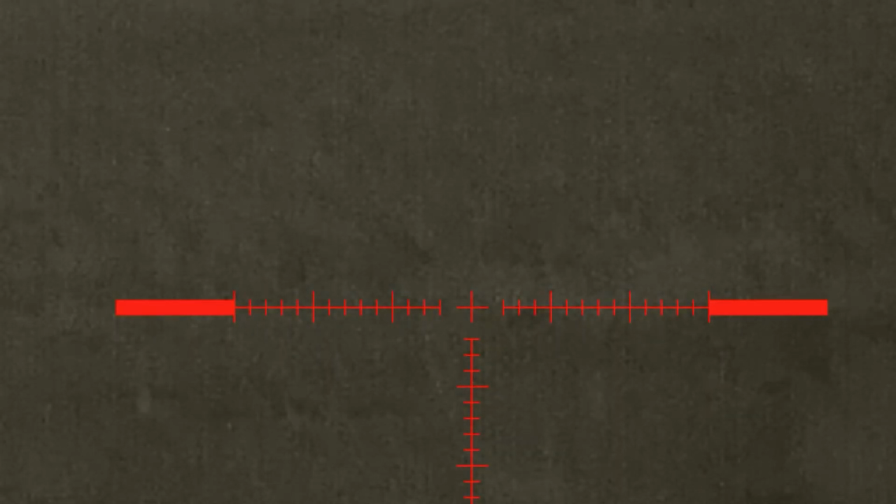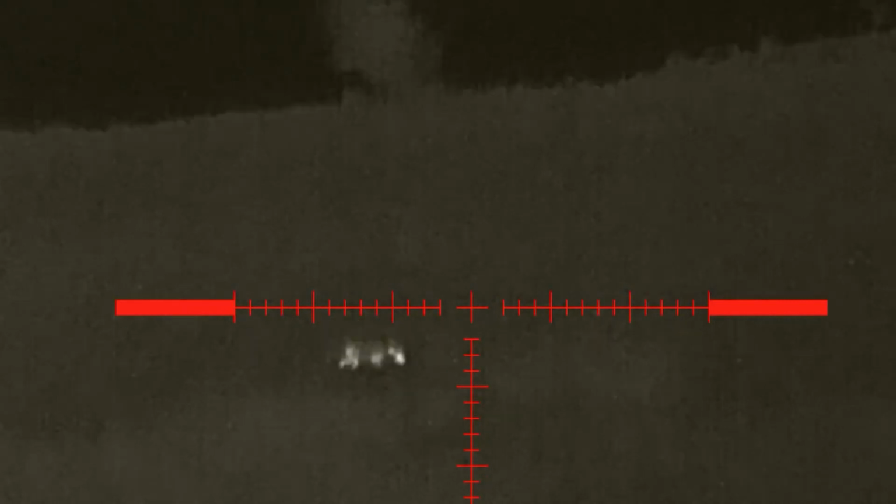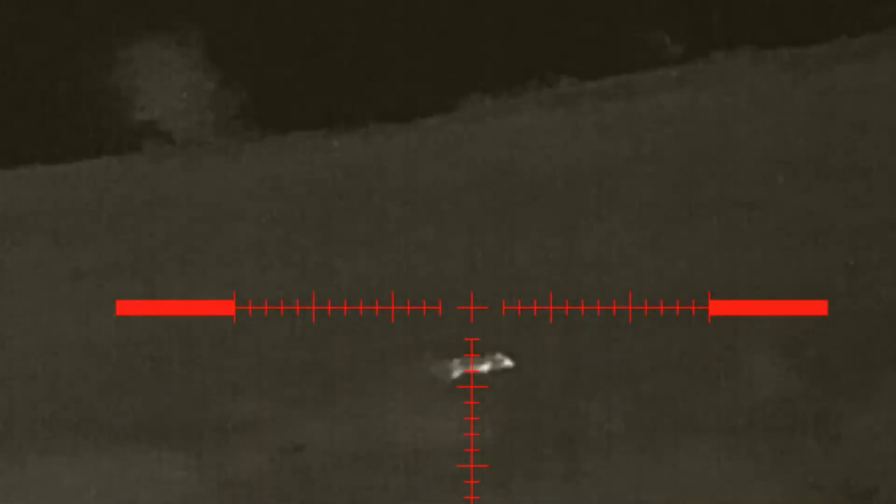It's checking out one of the holes. I'm going to see if I can shout over the wind and try and stop it.